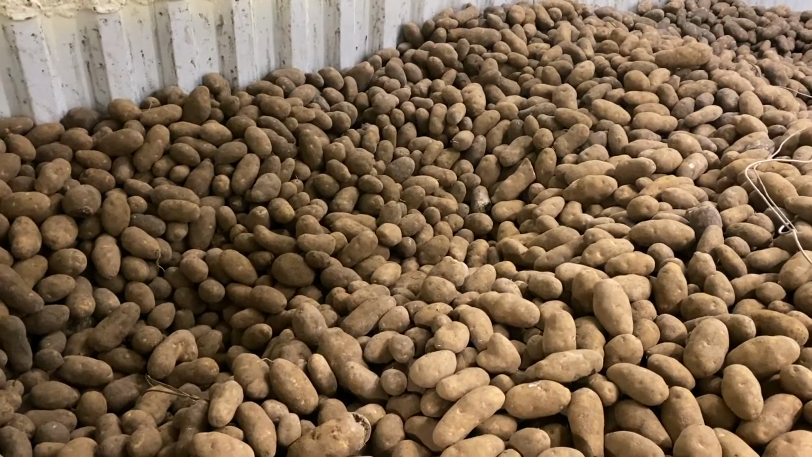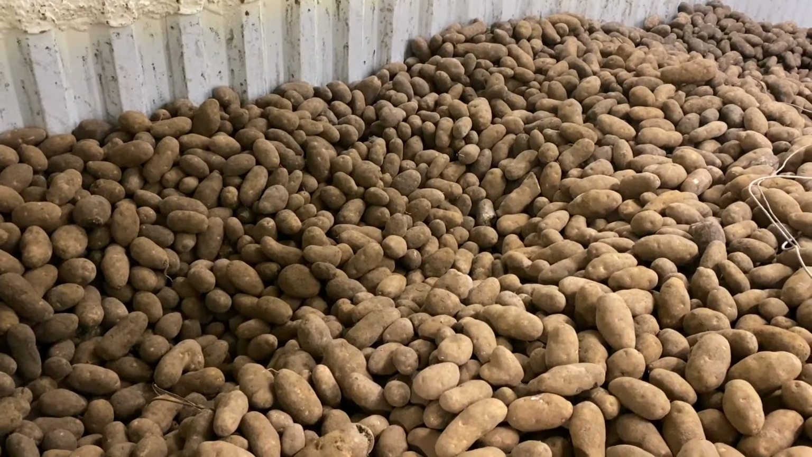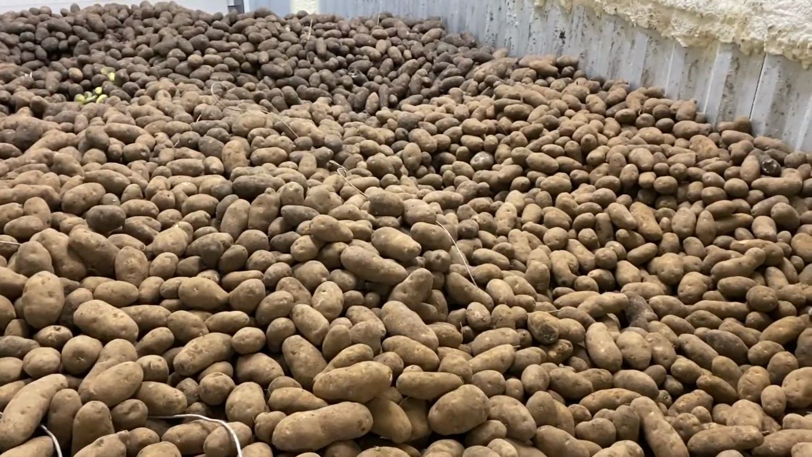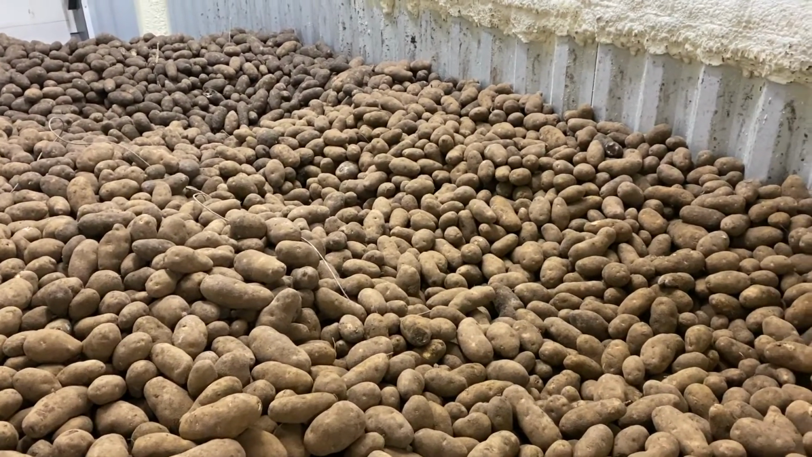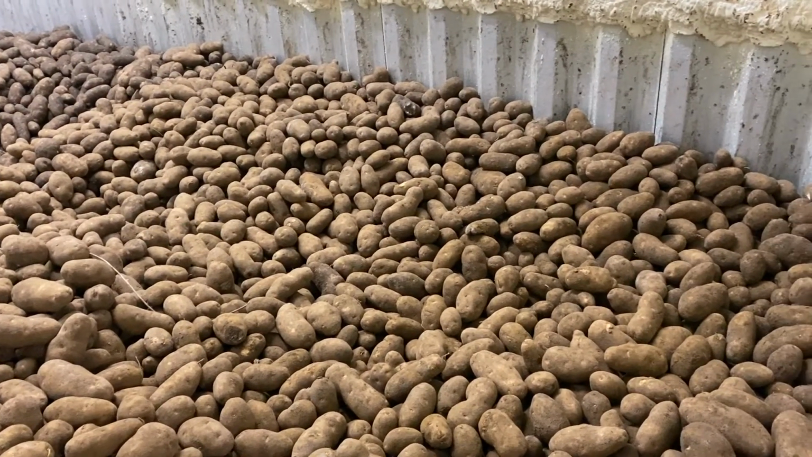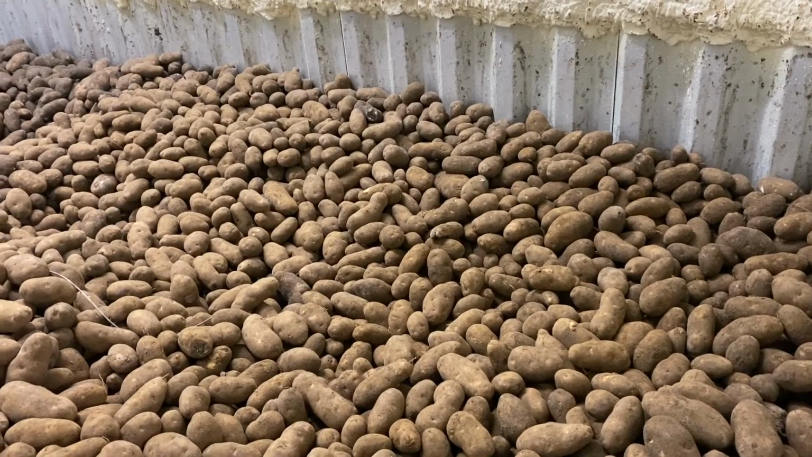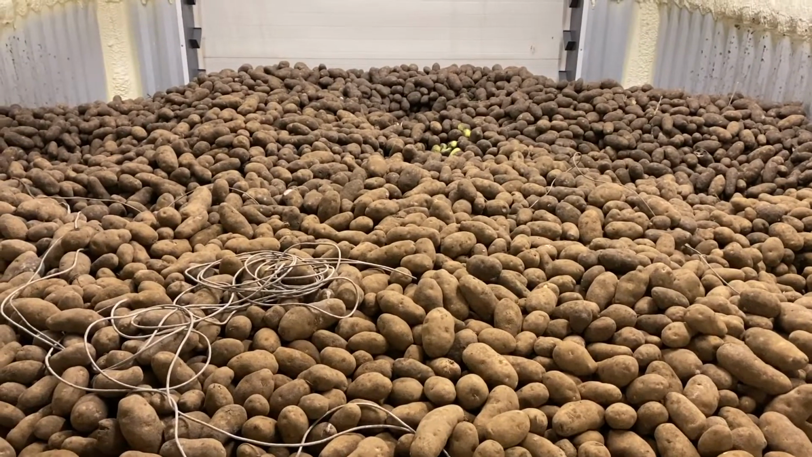Our hypothesis is that even though the tubers were inoculated here at the Hancock Research Station, the airflow is too ideal and all the hot spots have been dried out. We have not seen any further spread of the disease from the inoculated tubers to the rest of the pile. So that's good news or bad news.